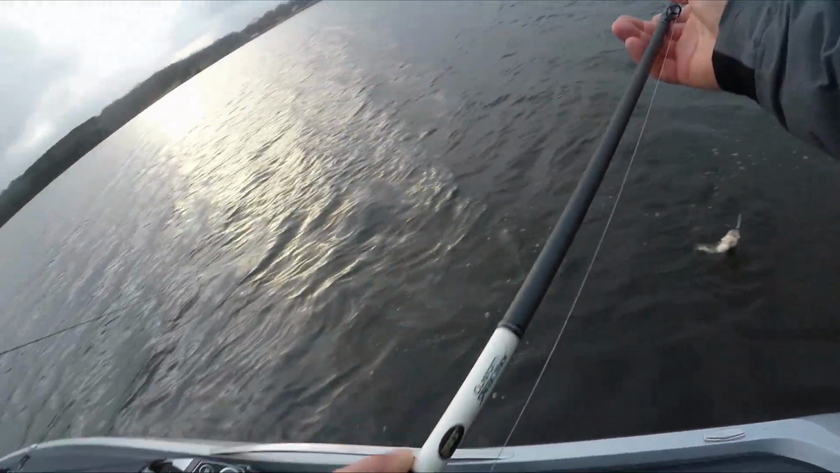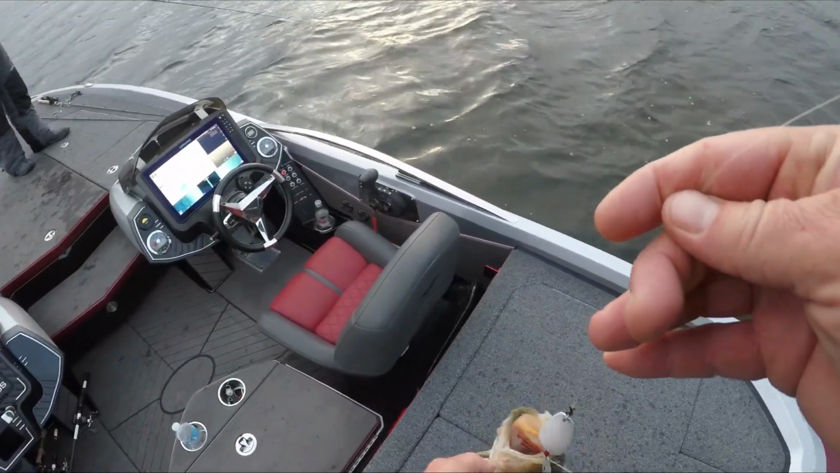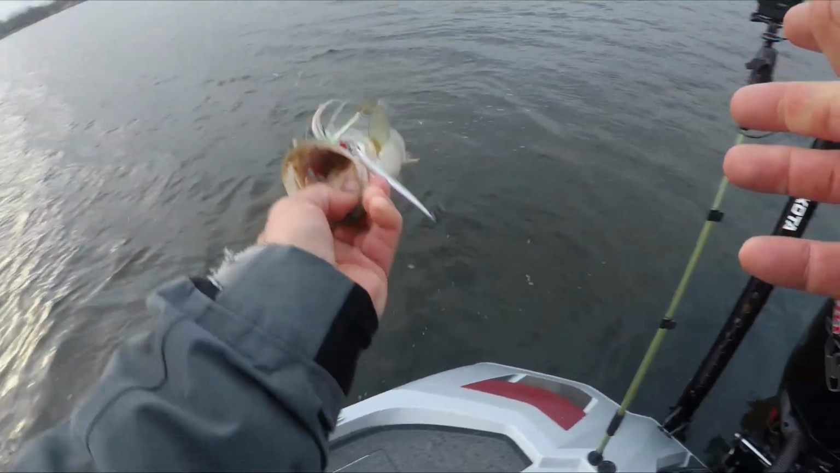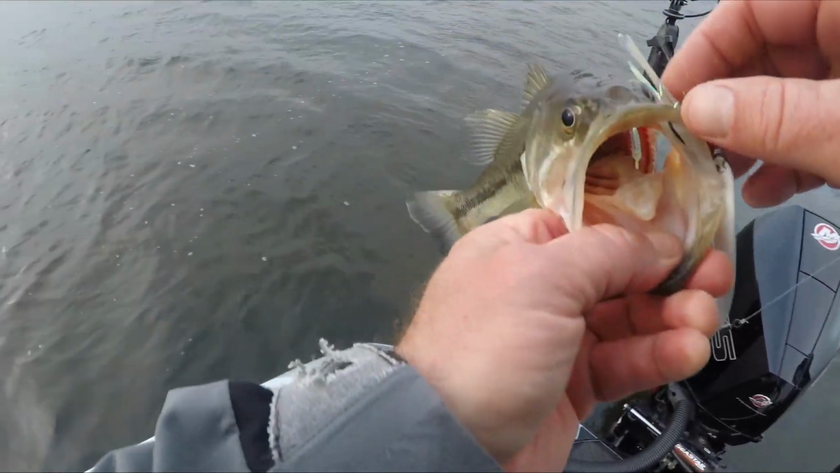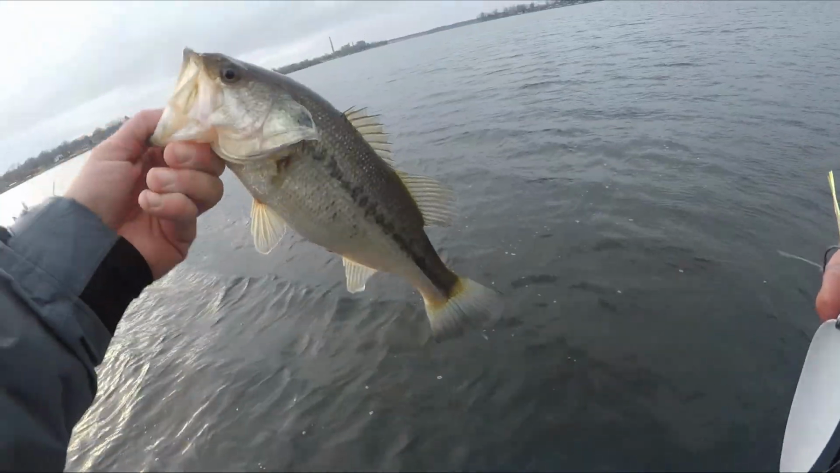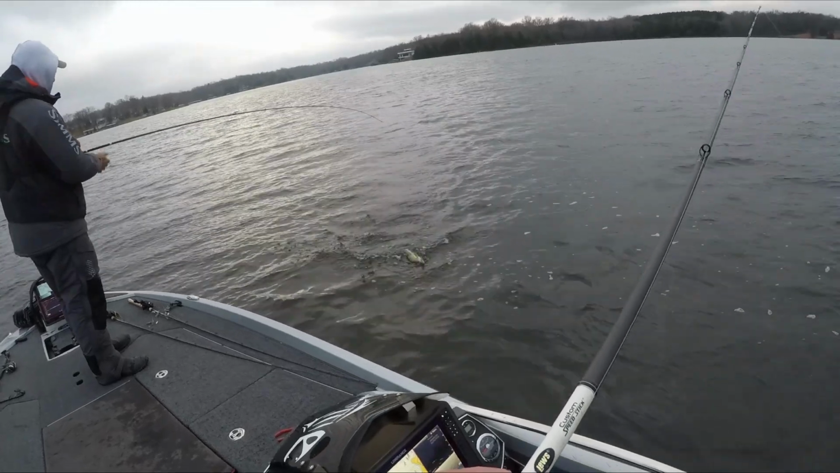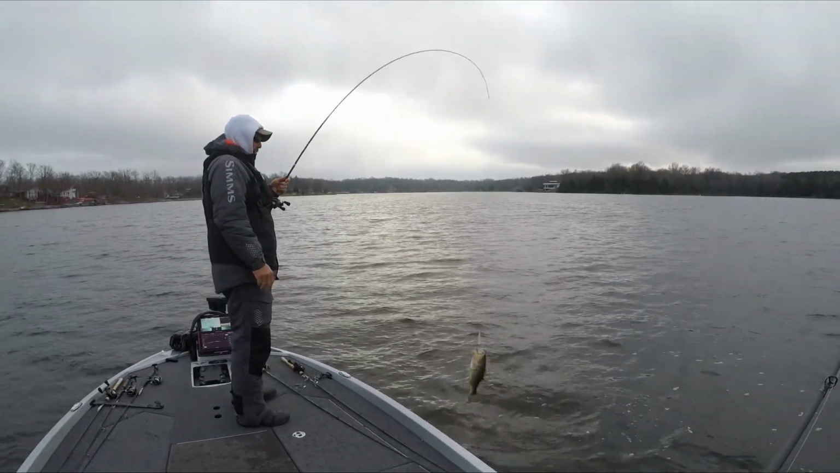It's a cool bite. Spoon extravaganza. There's a bunch of them.